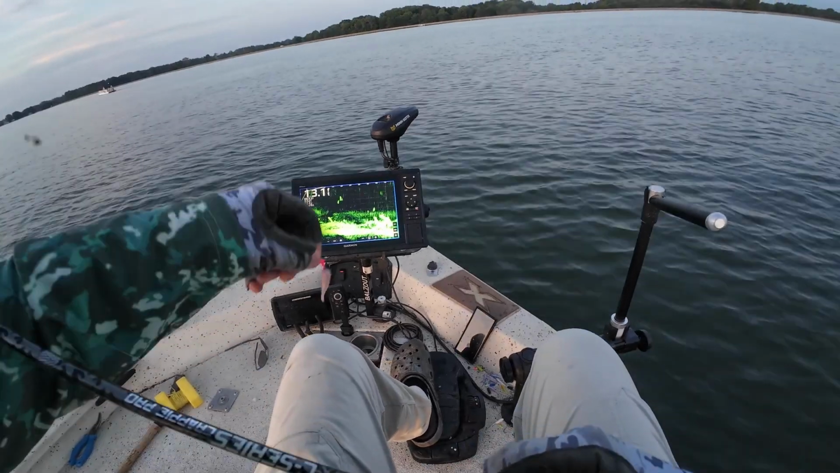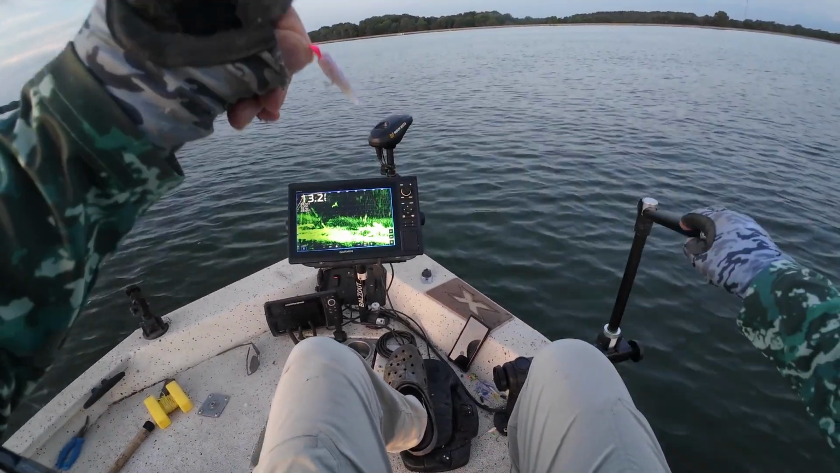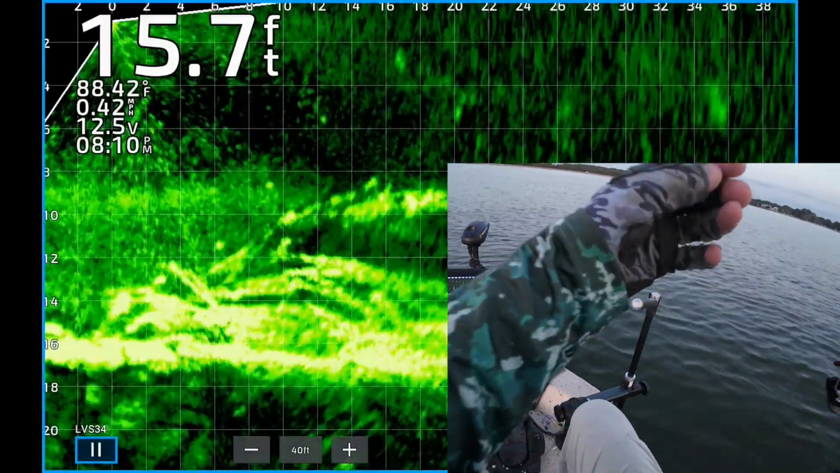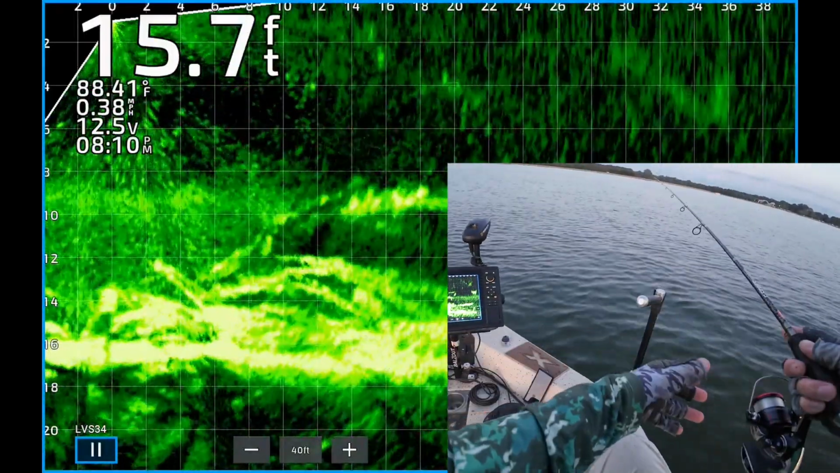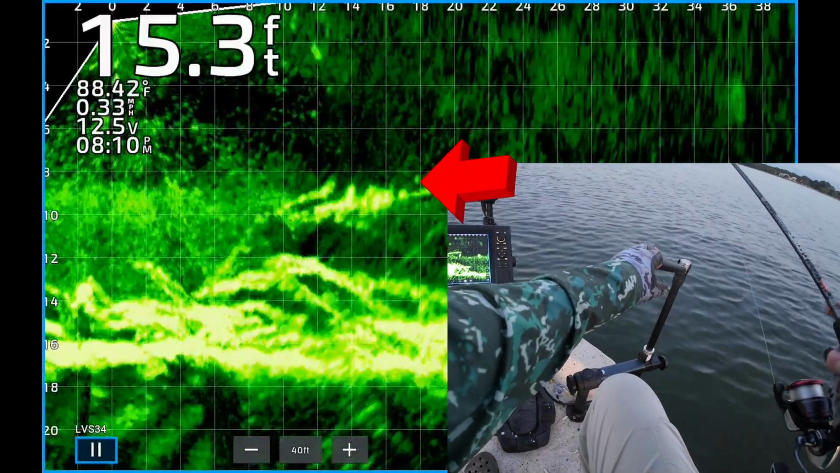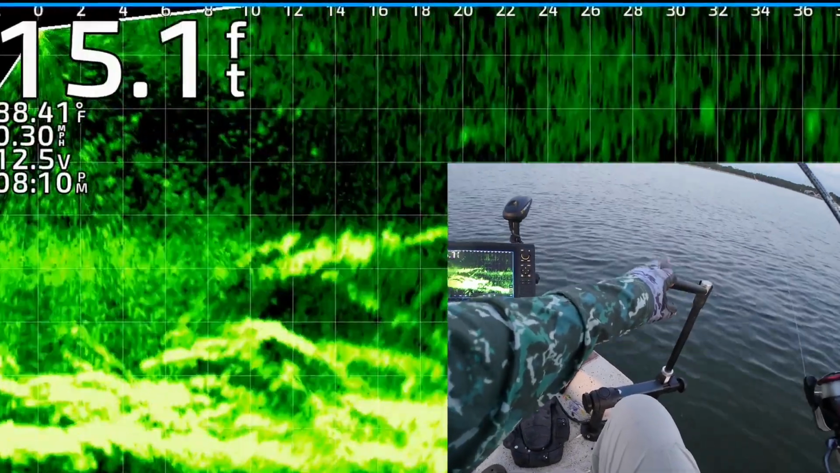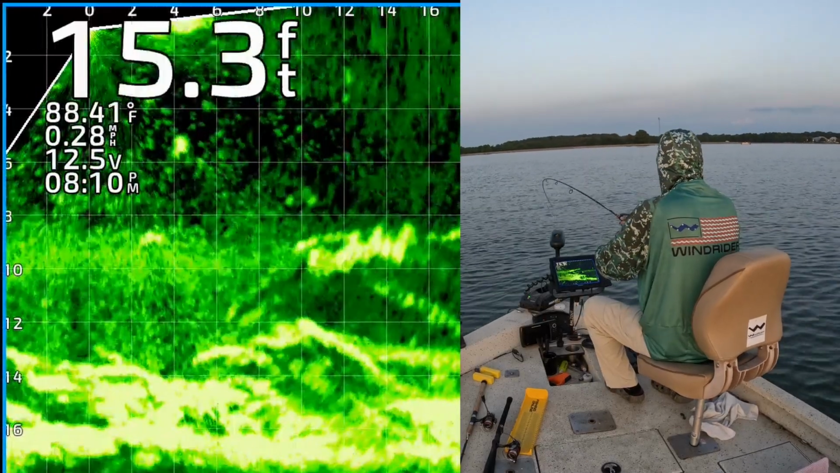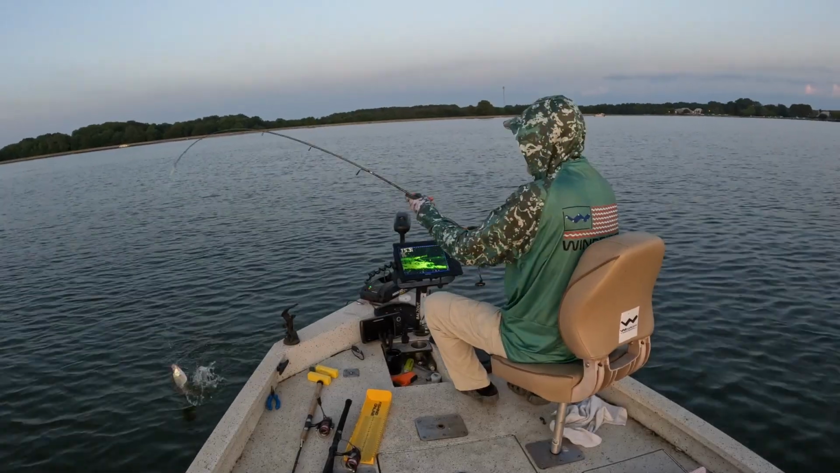I think we're gonna catch one more and call it a day. I think this is my last fish. About to see the lure and jig right there, and one of them's gonna get it. He came up and nabbed it. Little one.